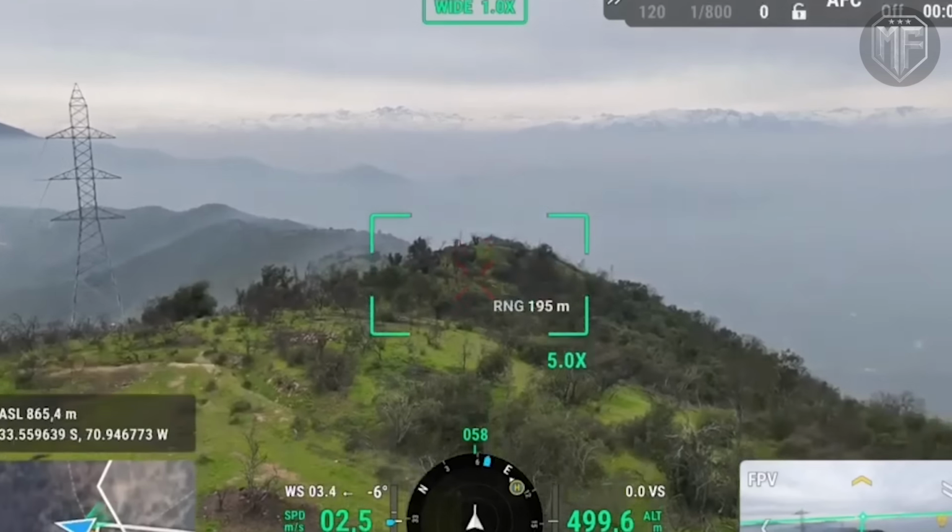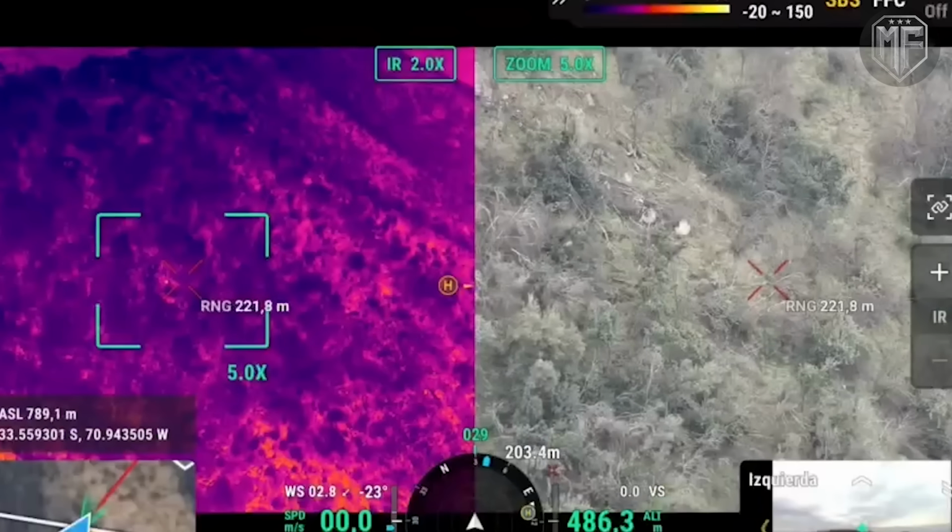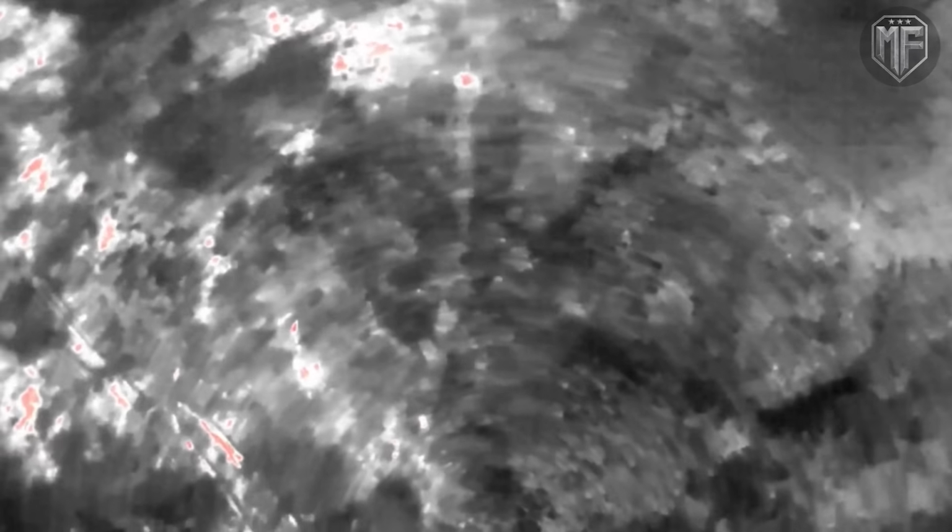Thermal imaging does not need streetlights or moonlight because it reads heat contrast, so bodies, weapons that were recently handled, and disturbed ground can register as signals even when the terrain looks empty. Once the group entered a corridor under observation, operators identified the moving shapes, checked spacing, and kept the camera centered while the soldiers were still committed to a direction, which is the most fragile moment for any approach.